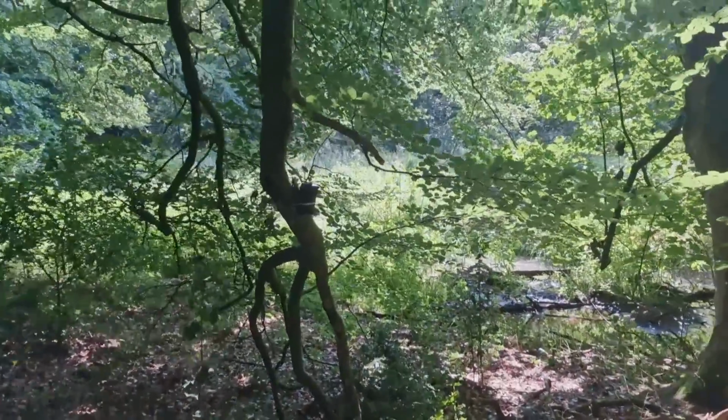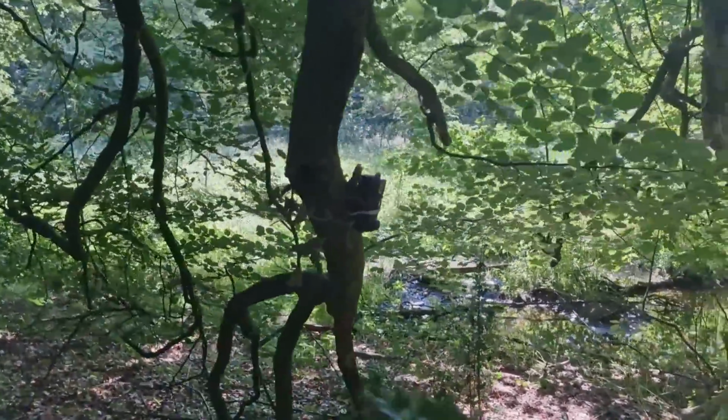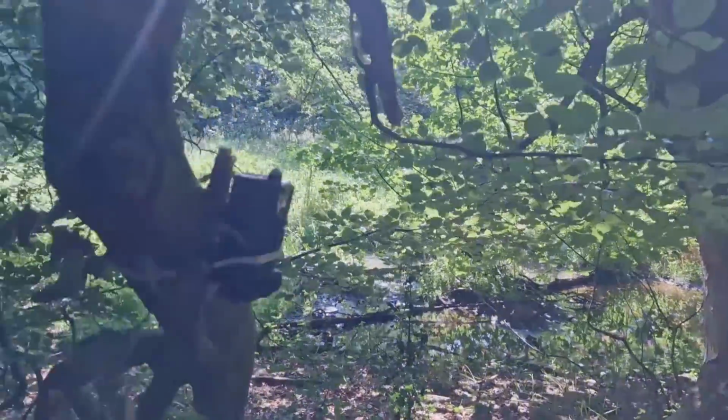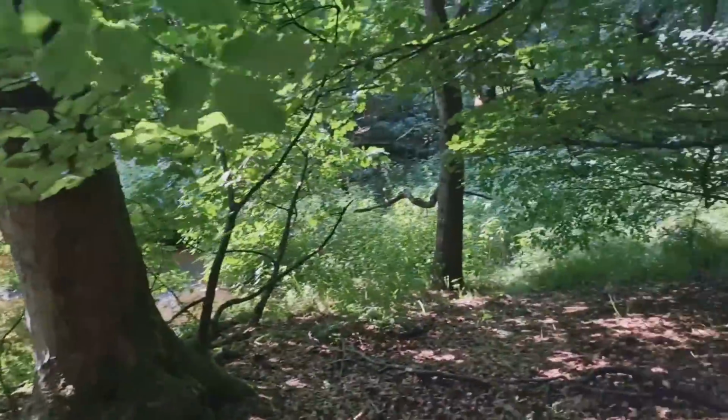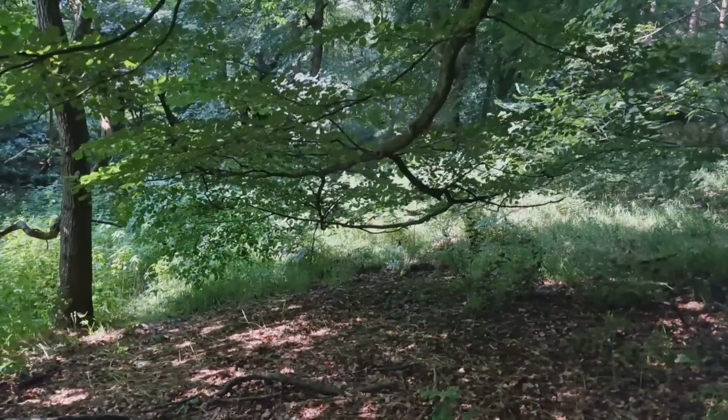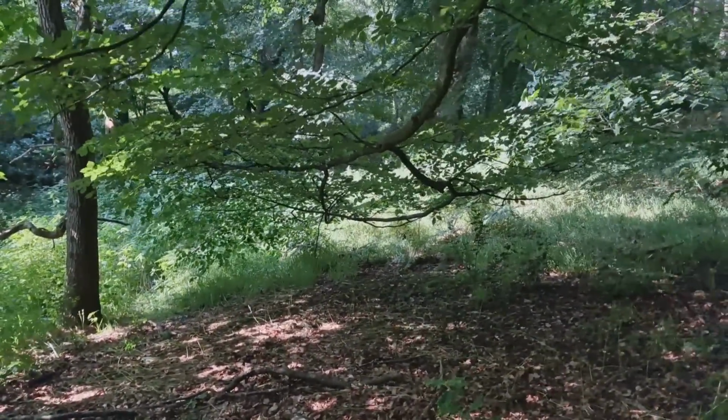So trail camera number 1, what I was less confident about, is still there, so that's good. I'll show you where I put it and why I put it here. So there's the trail camera. And I had it looking out over all that area, so hopefully it's picked some up.